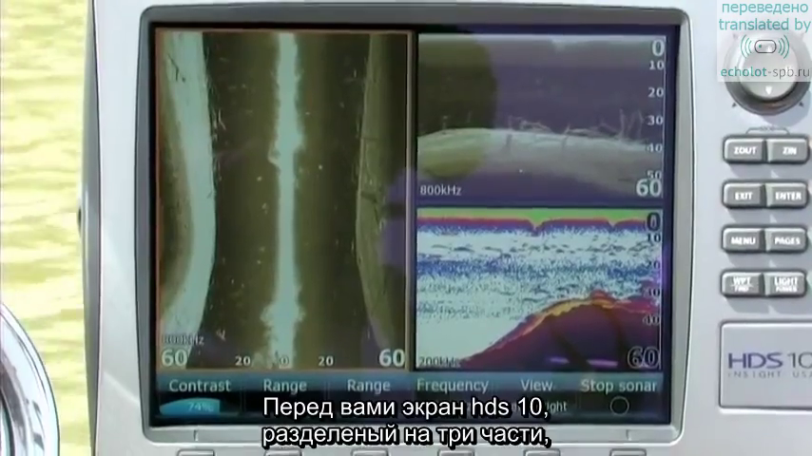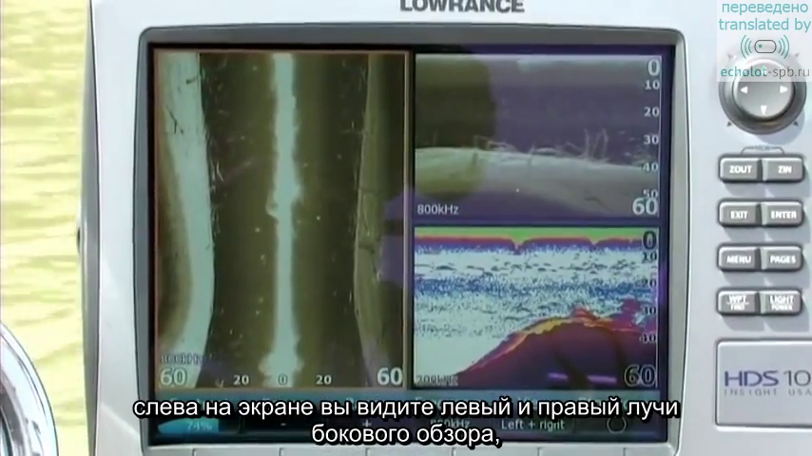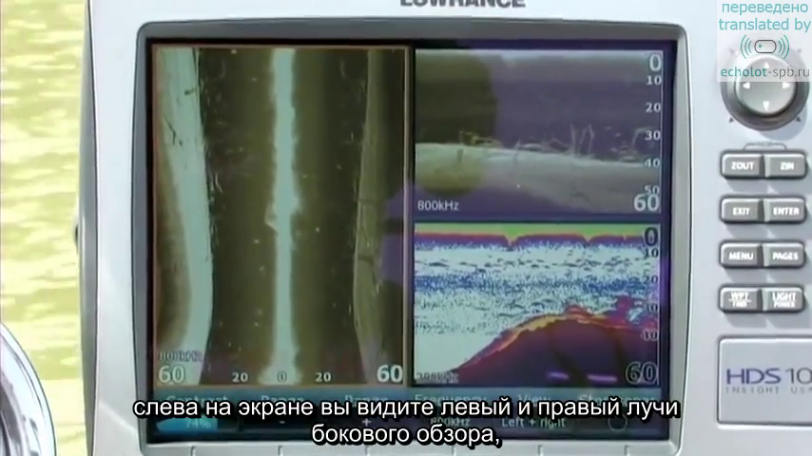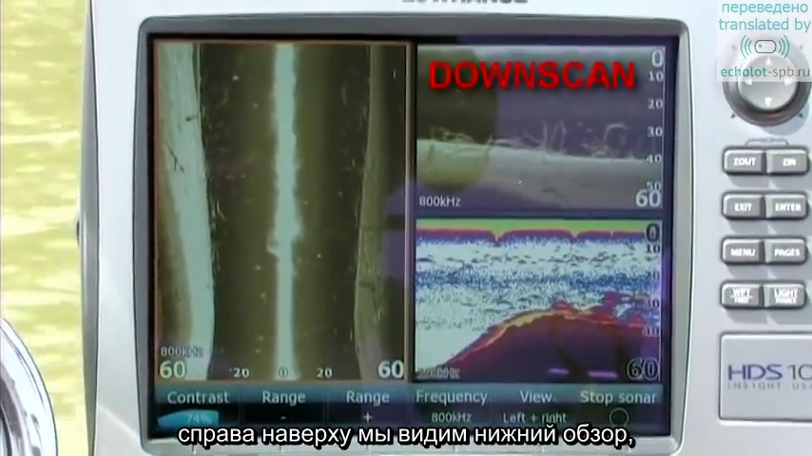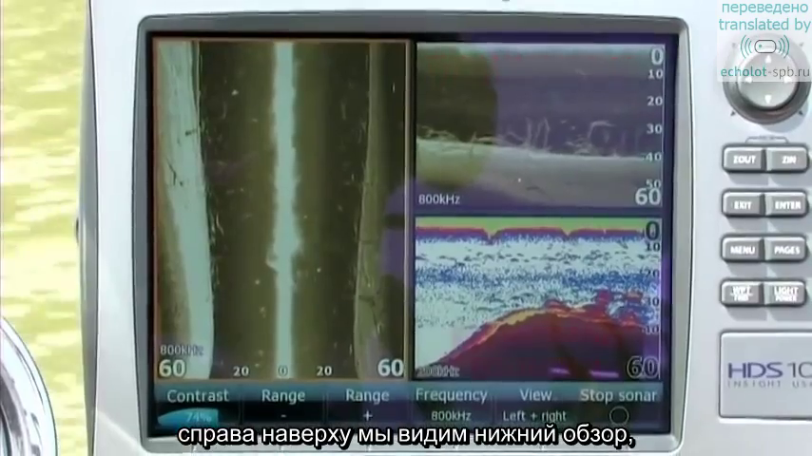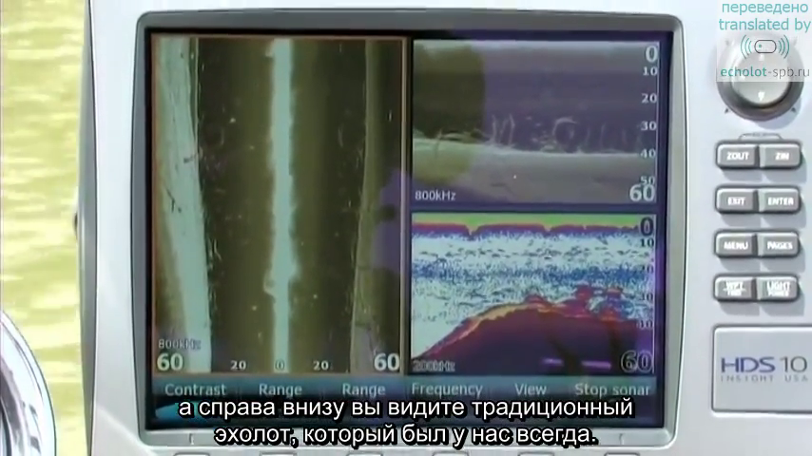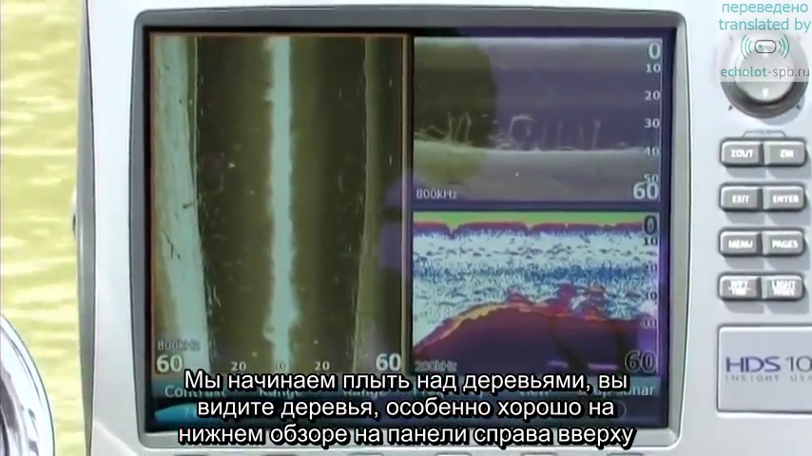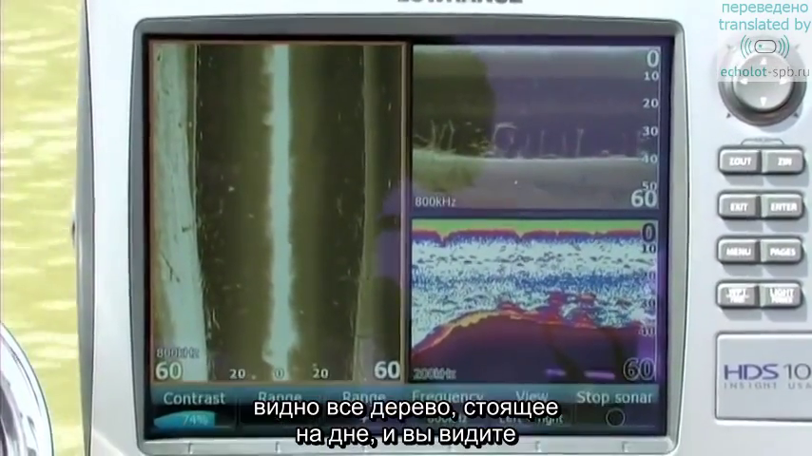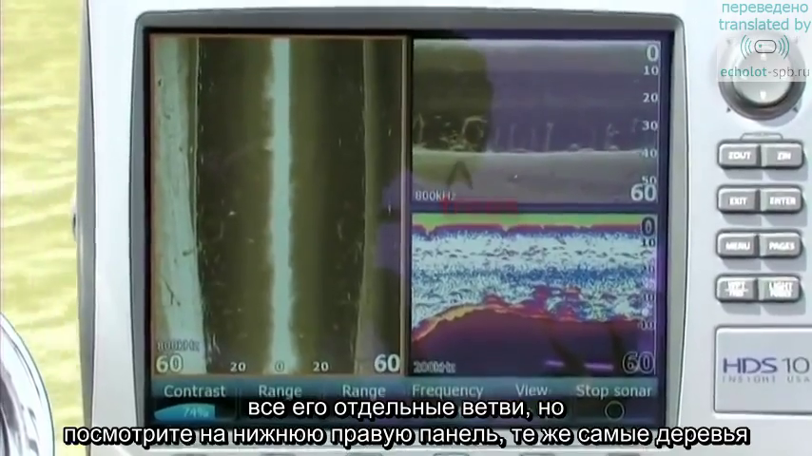You're looking now at the HDS-10 screen split 3 ways. On the left-hand side of your screen, you see the left and right side-looking views. Top right, you see the down scan looking straight below the boat, and bottom right, you see the traditional two-dimensional sonar that we've always had. Now, as we begin to cruise over these trees, you can see the trees, and especially on the down scan view on the top right, you can see the entire tree standing up off the bottom, and you can see all of the individual branches of the trees.